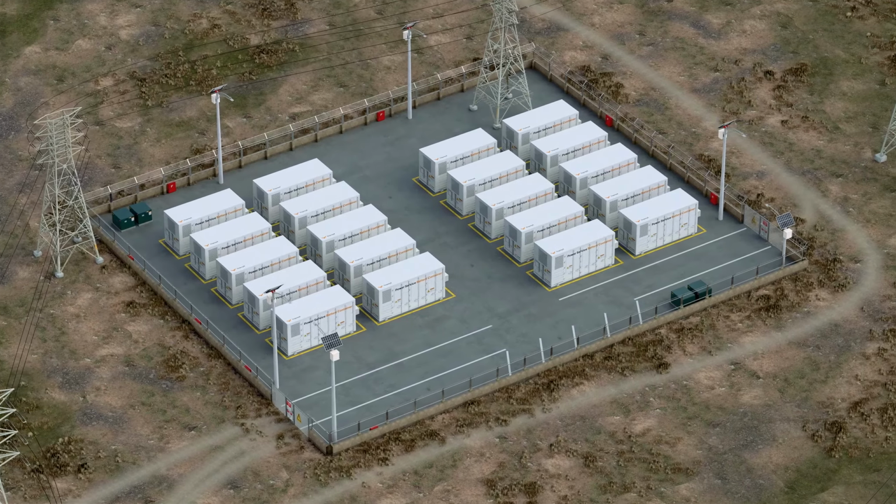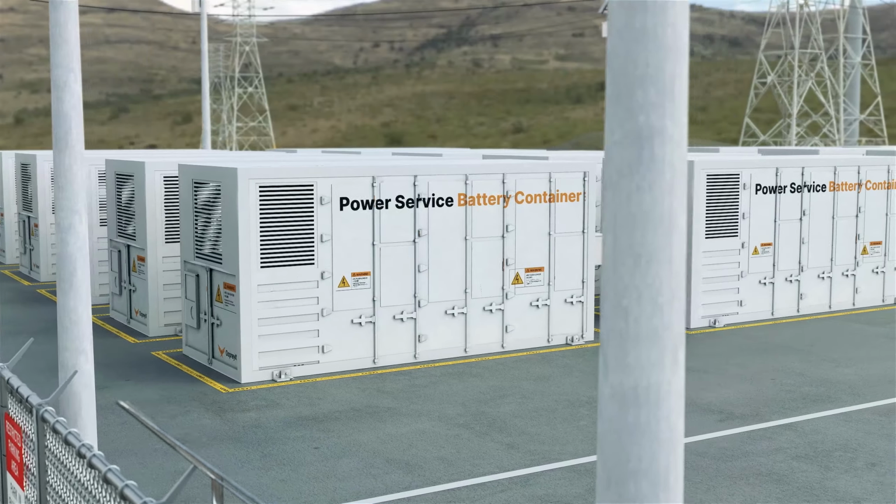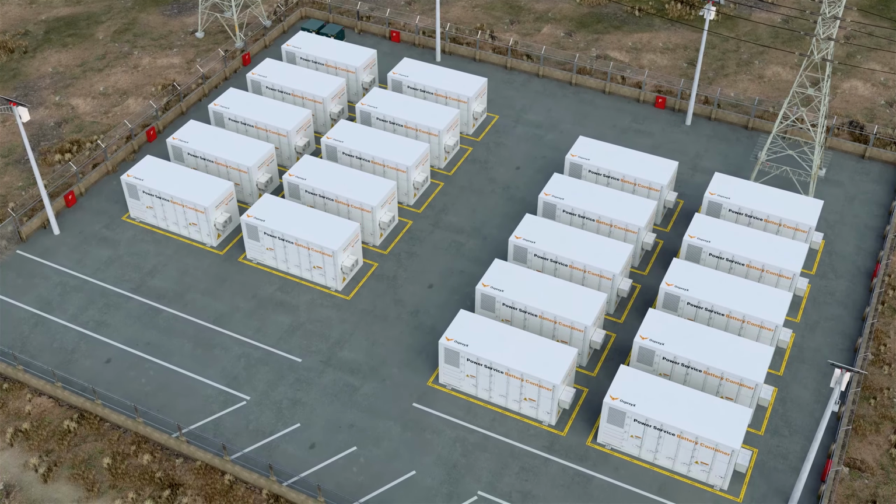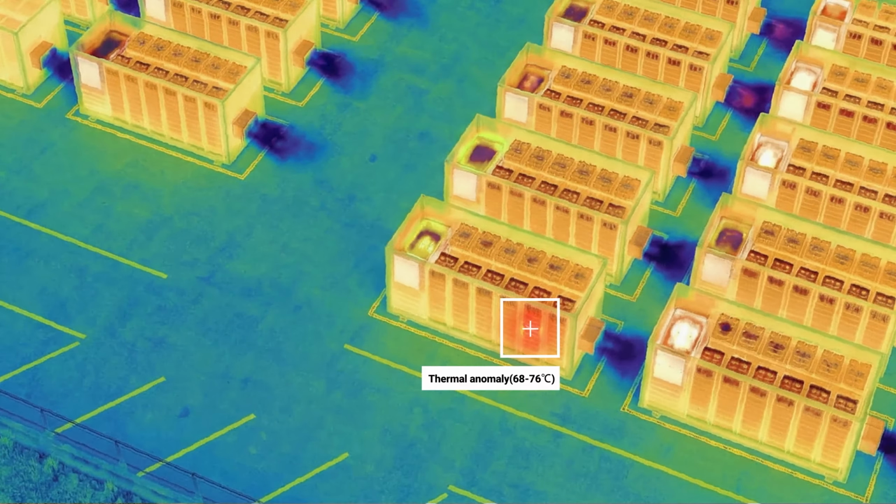This is a battery energy storage system. On the surface, these rows of battery cabinets look pristine. But as we switch to a thermal imaging perspective, anomalies emerge instantly. The heat signature on this unit is a clear outlier.